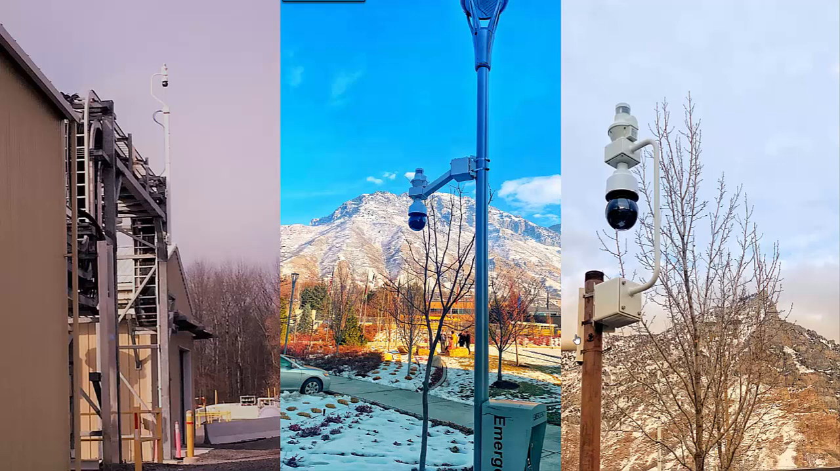So just a couple of nice pictures of some of the installs that we've done. We work all over the world. We're in Asia, we're in Africa, we're in Europe, we're in the Middle East, we're in South America, Latin America. So these are all projects and installs that we do everywhere.